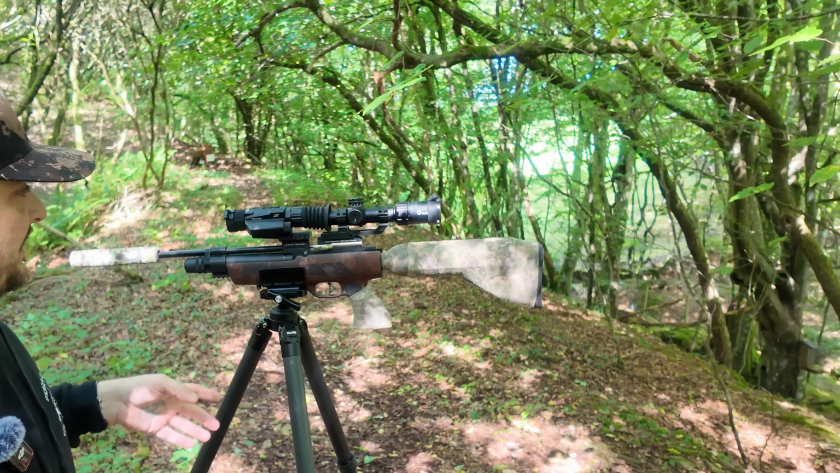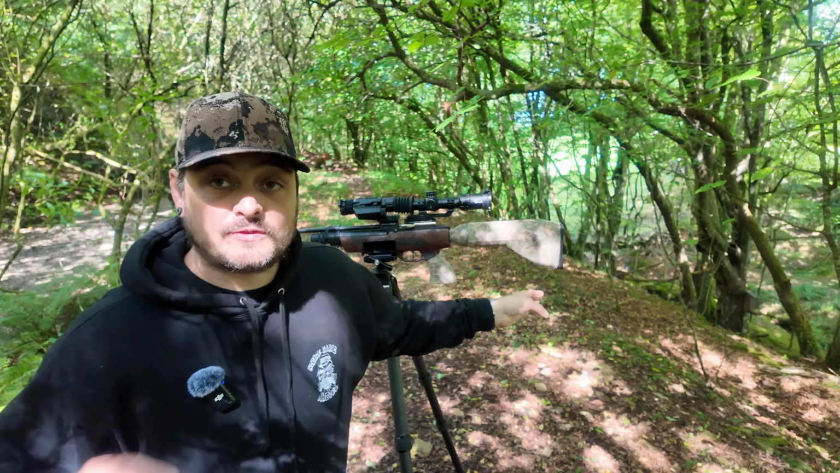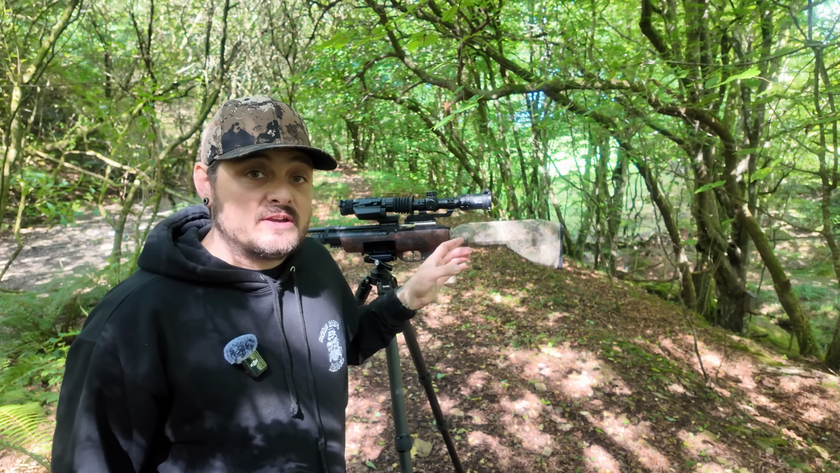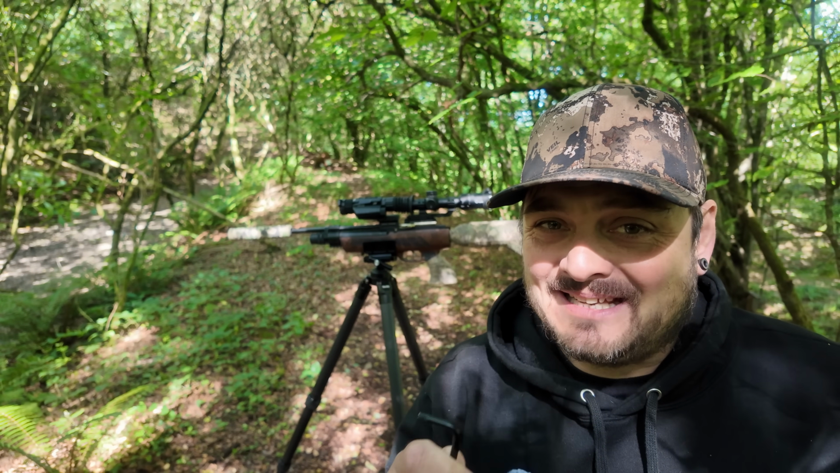Now the reason I bought this gun today is because my LPVO scope from CV Life, I thoroughly enjoy it. It's great. I shoot squirrels from 25 meters with it. This scope is absolutely bang on. It's a great LPVO scope and it's perfect for using with the DNT Hydra. Or is it? Now this is another tiny issue, so bear with me, this is very petty.